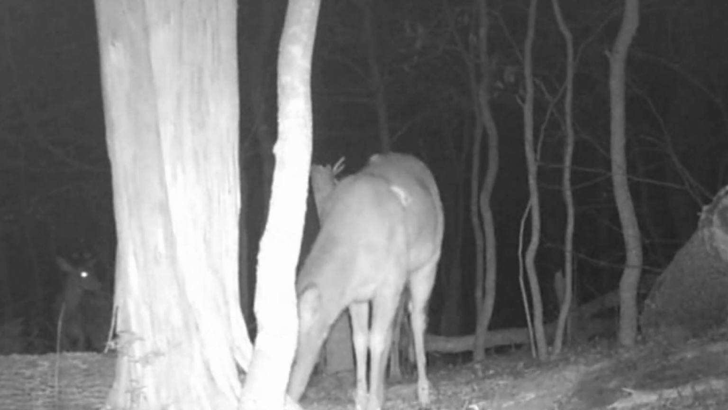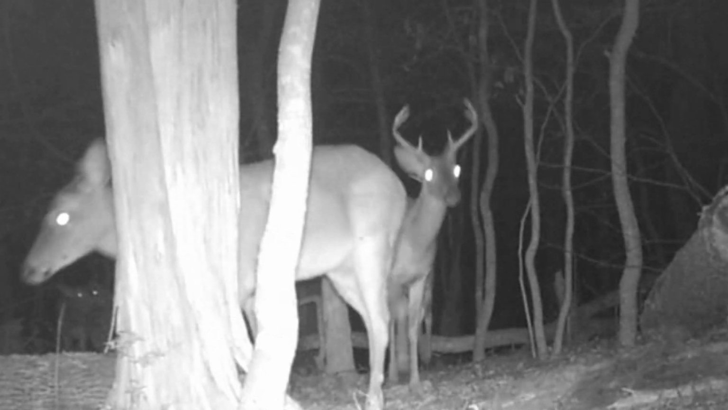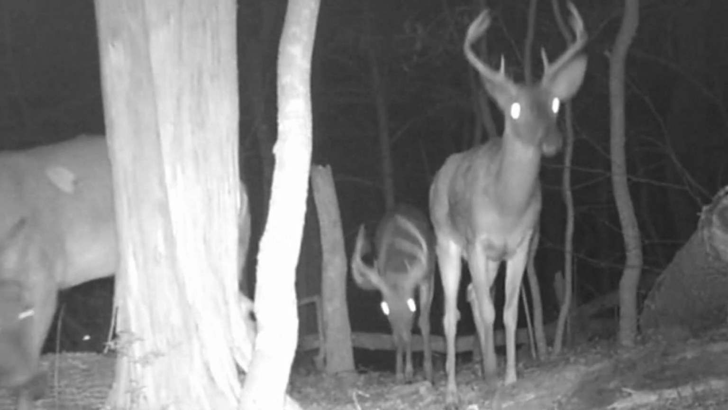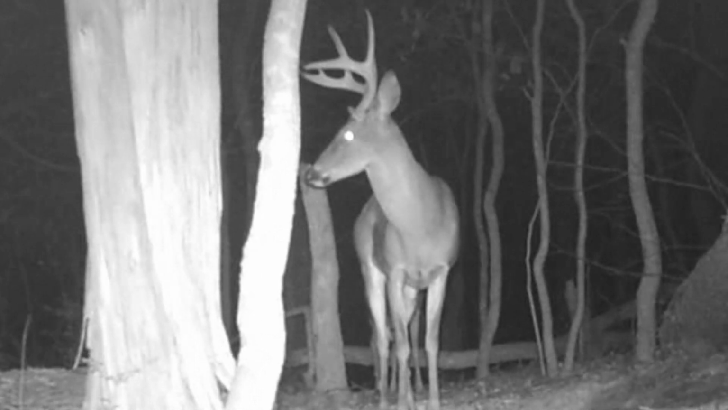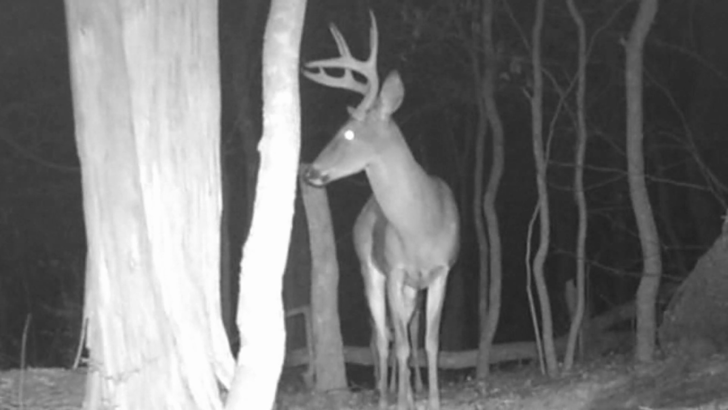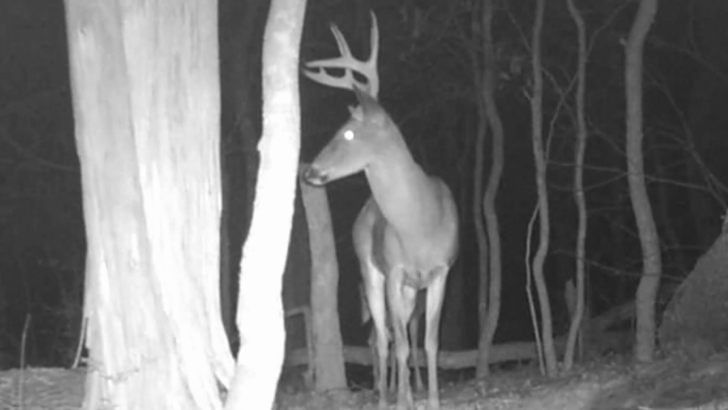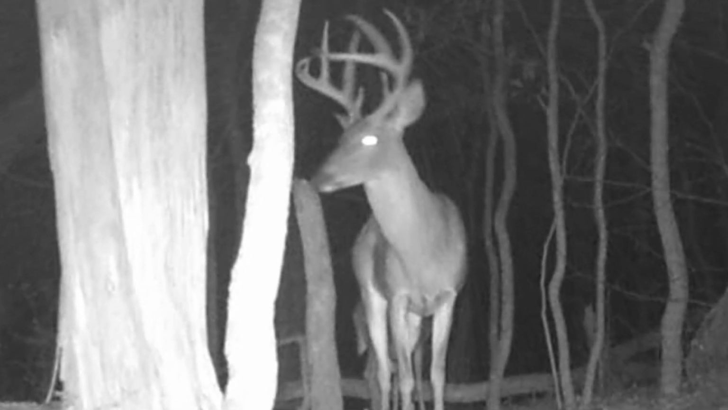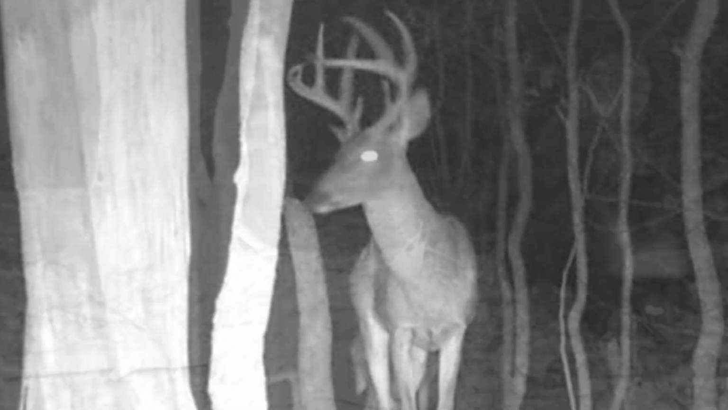And up on the ridge trail, up on top, the bucks is moving around at night. Big old racks on. There'd be some good sheds here if I could find them. But they're hard to find. These little animals grab them and they eat them. A lot of calcium in them sheds.